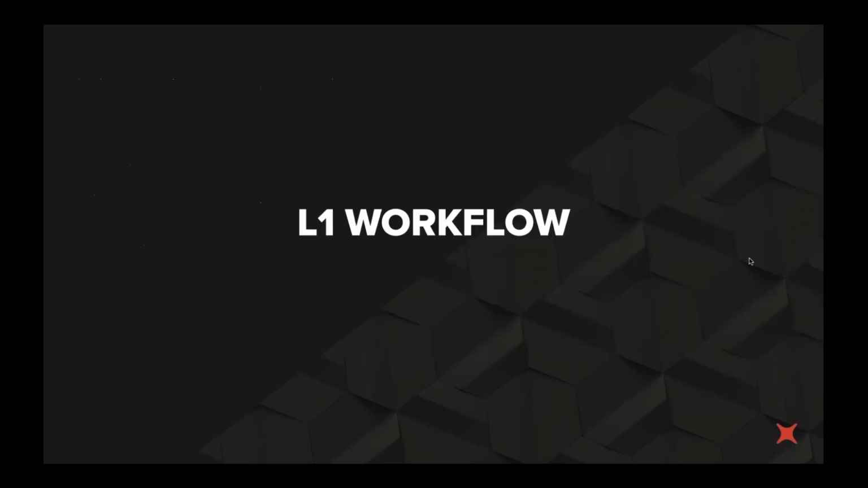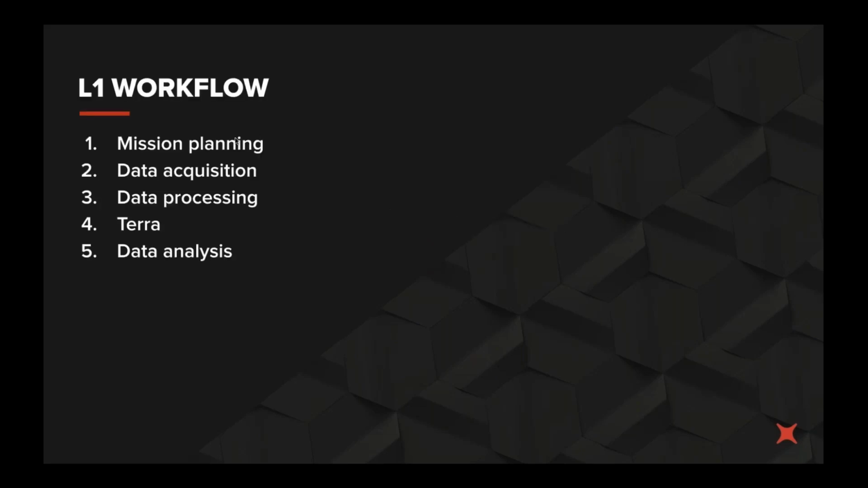So continuing on into the DJI workflow, I've broken it down into 5 sections. We'll go into the mission planning with the DJI app, data acquisition, data processing, a quick overview of what Terra does for the L1 data, and some data analysis.